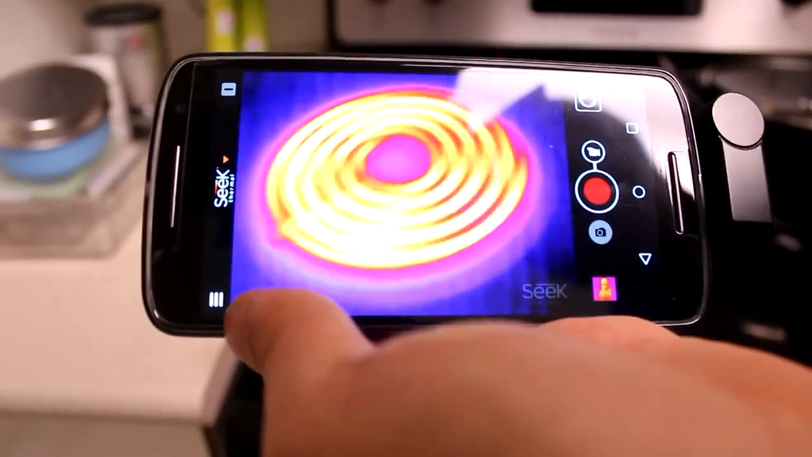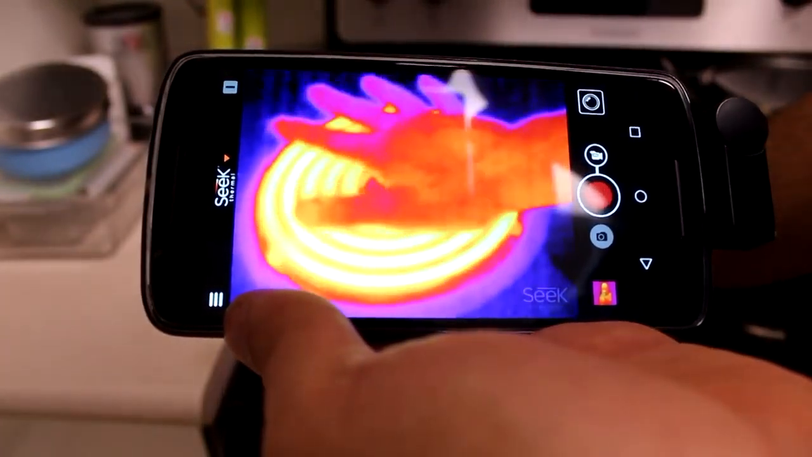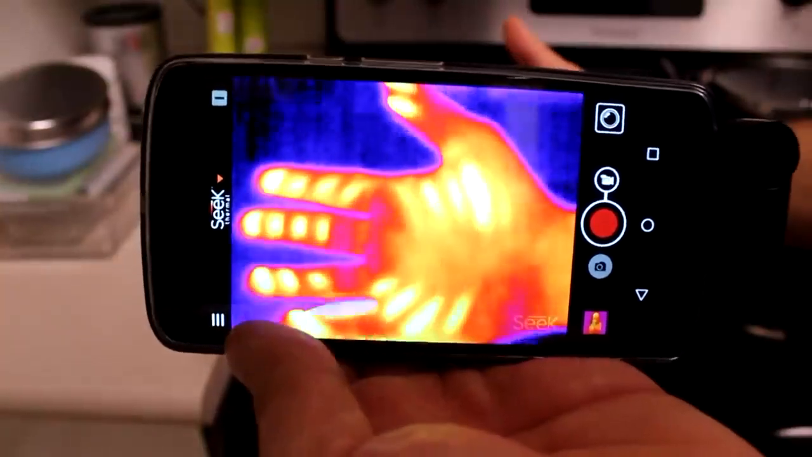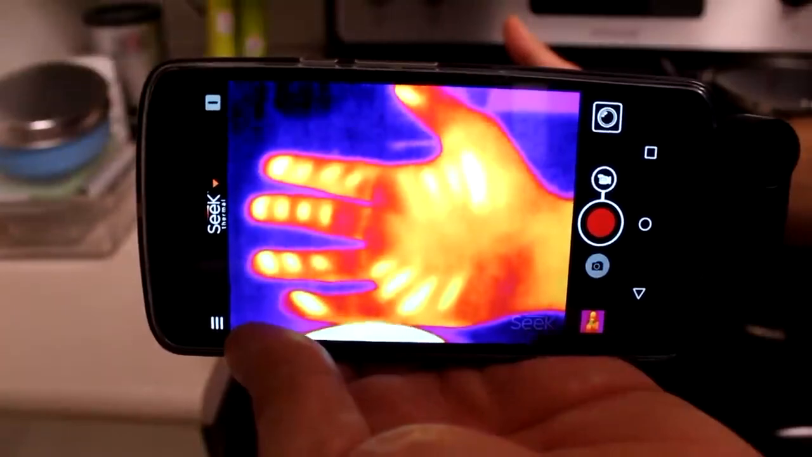Here I turn on my oven and put my hand on it. Ow! Cool, eh? Don't do it.